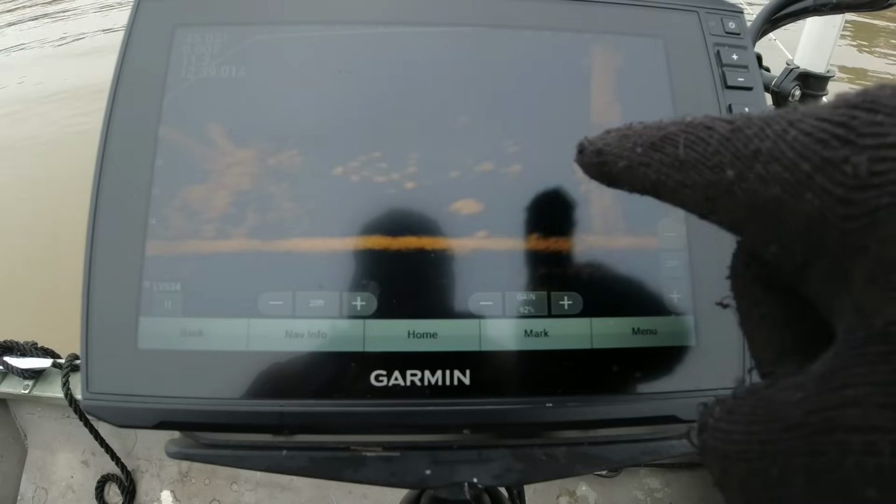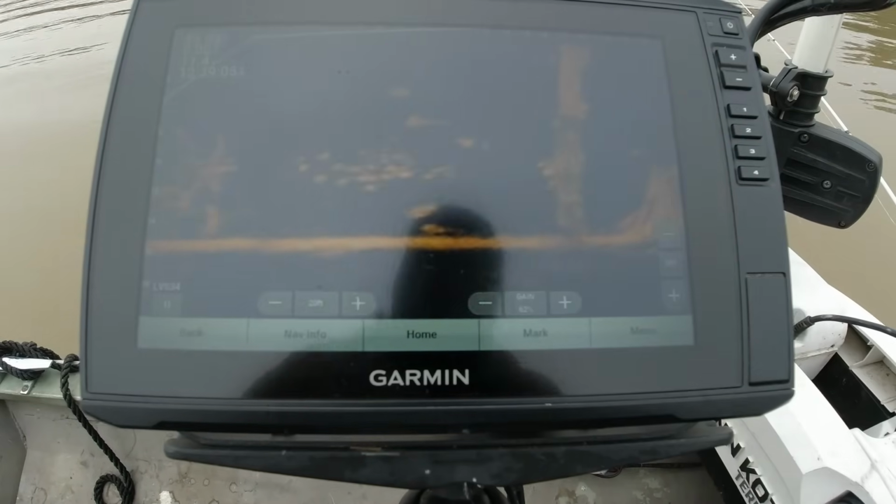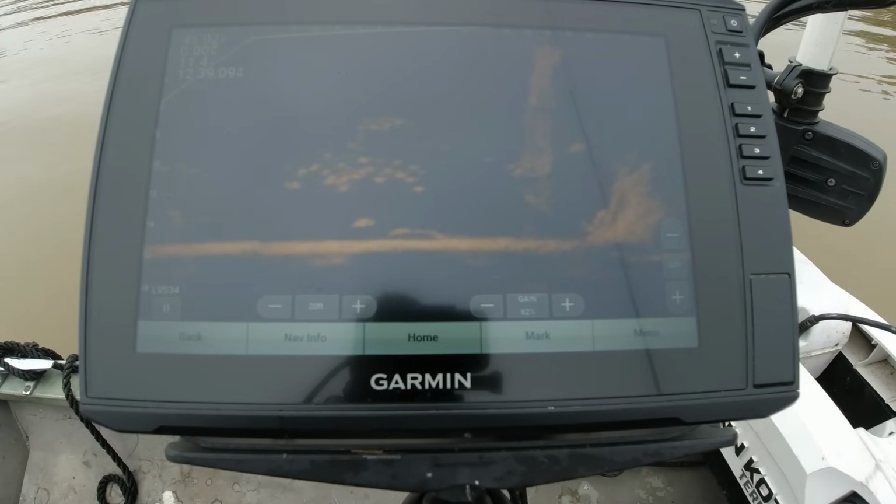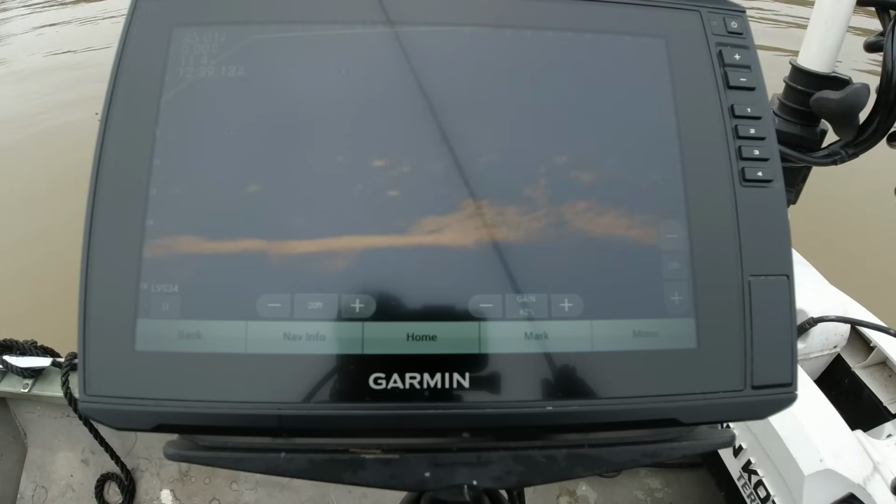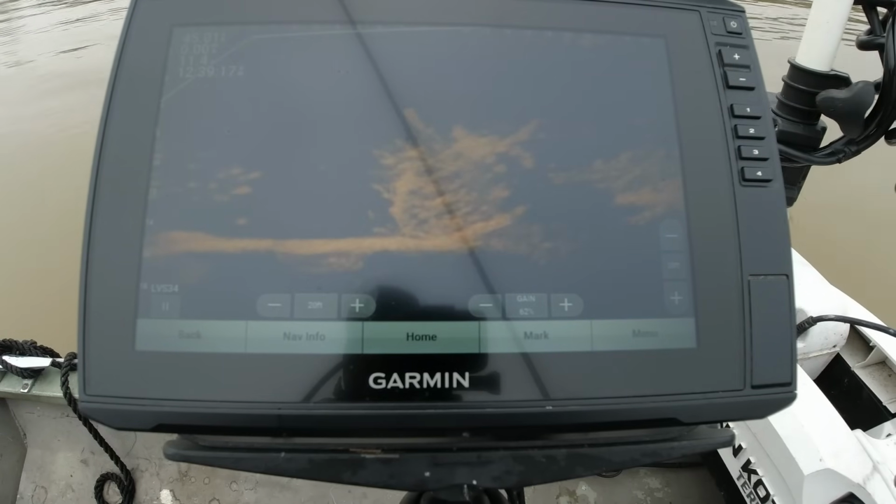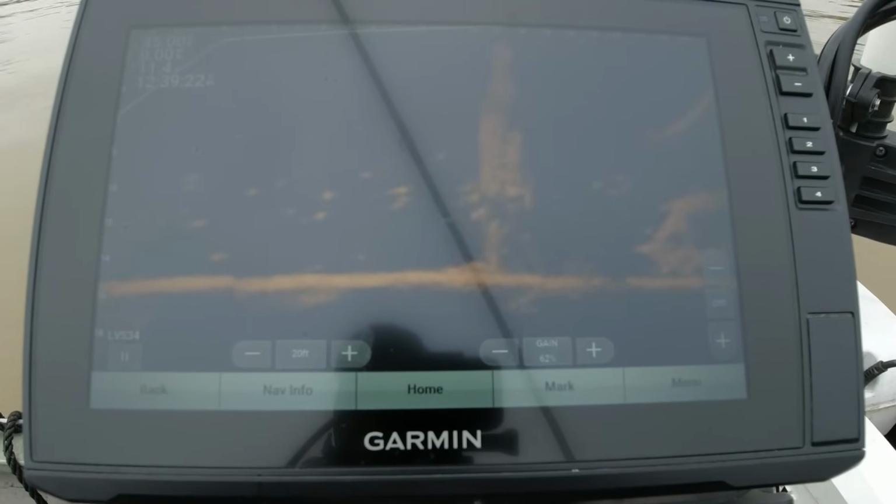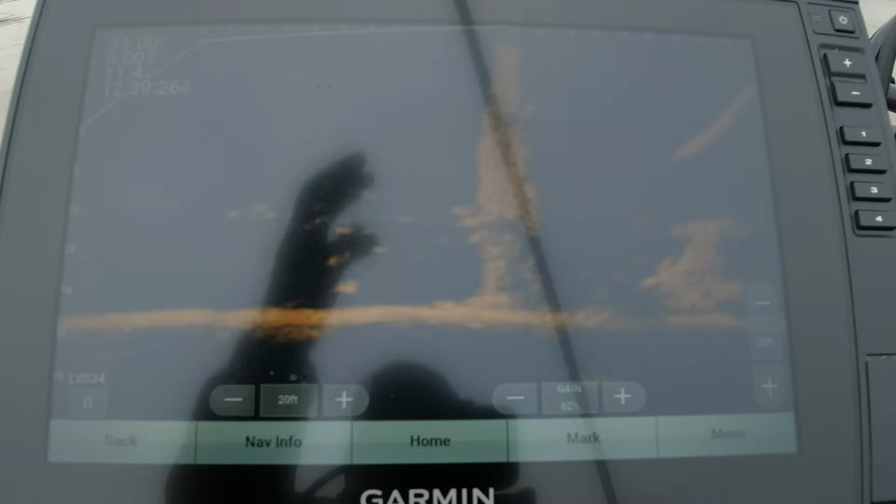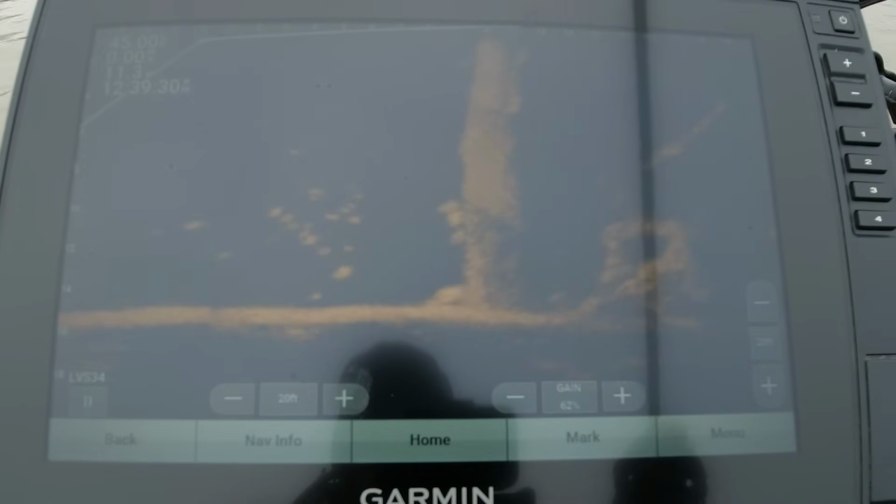And these may be crappie right on the side of that big stump right there. We're gonna check them. I'm really at the mercy of the wind coming at it from this angle, but we're gonna give it a shot anyway. All right, get my depth set. It's gonna be really quick. I'm gonna have to make this happen if it's gonna happen.